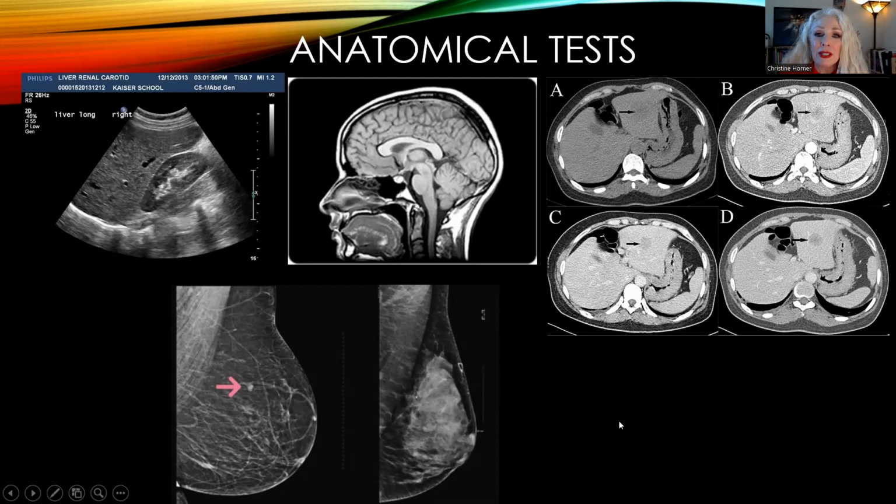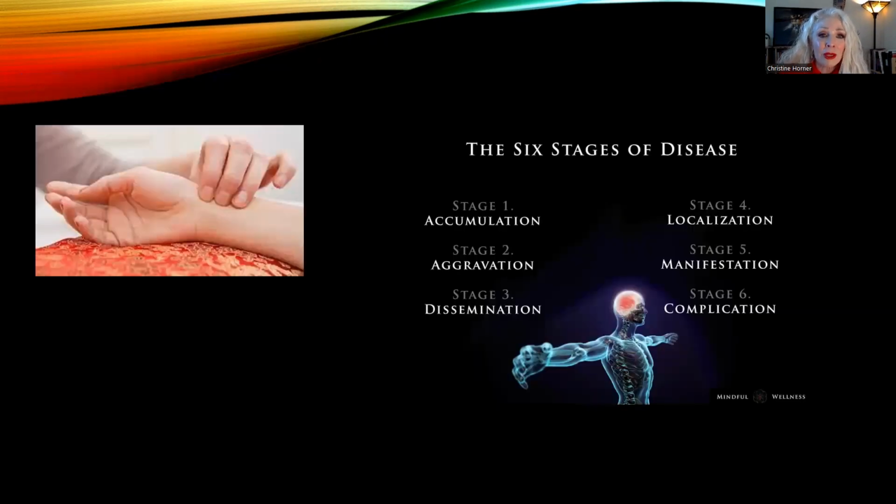So in each of these tests, what they're doing is they're taking a cross section of the human body, and it's looking at the underlying architecture. So the only thing it's going to detect is if there has been a structural change to the body. So in other words, it only tells us about something that you already have. These are not preventative. On the other hand, thermal imaging is preventative and can be used as a preventative tool.